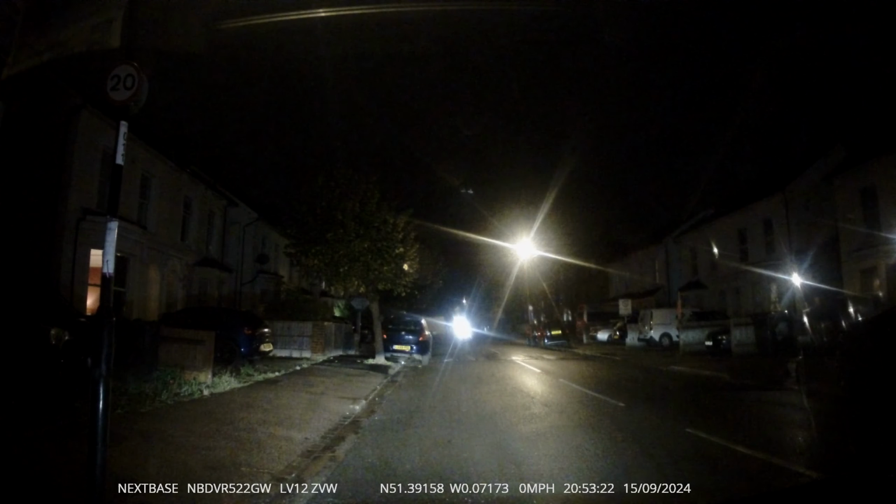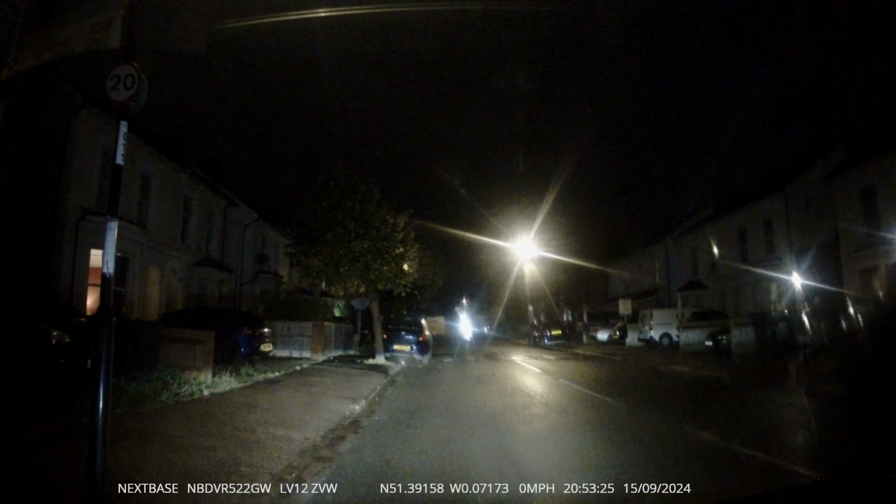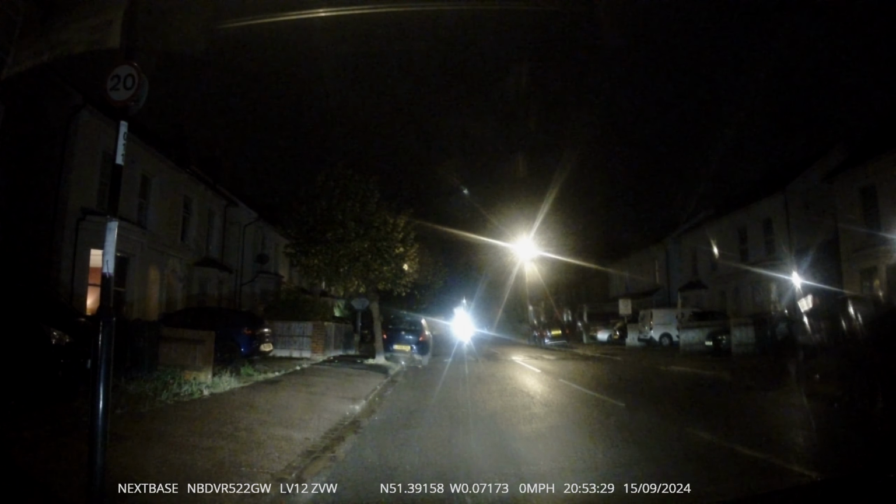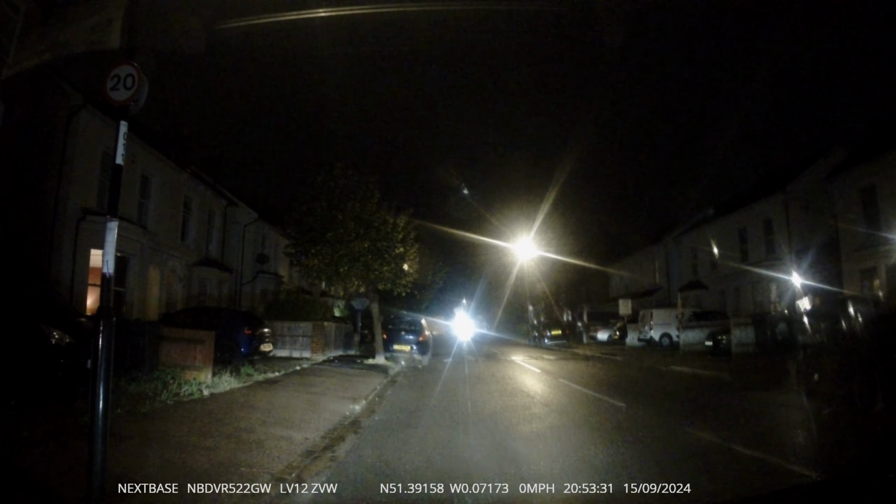So sometimes you can't trust it, because you don't see any lights, so you think no one's there. Sometimes someone may have forgotten to put their lights on their vehicle, and then when you go and they go, it can be hazardous. So sometimes you can't trust that.